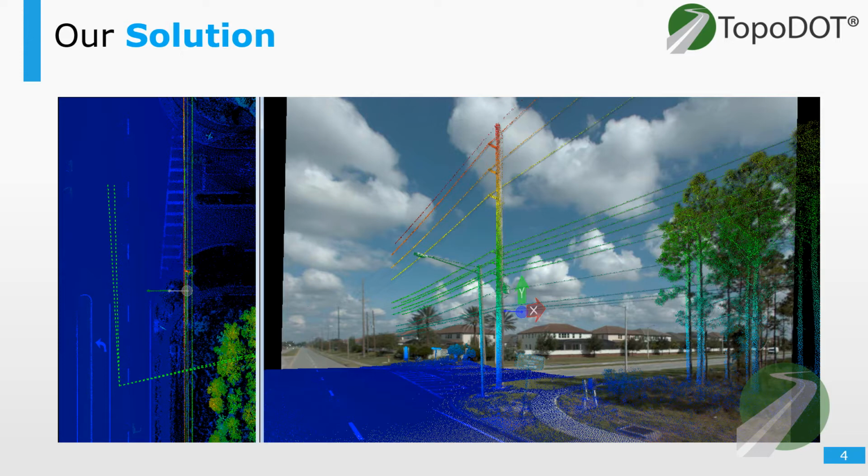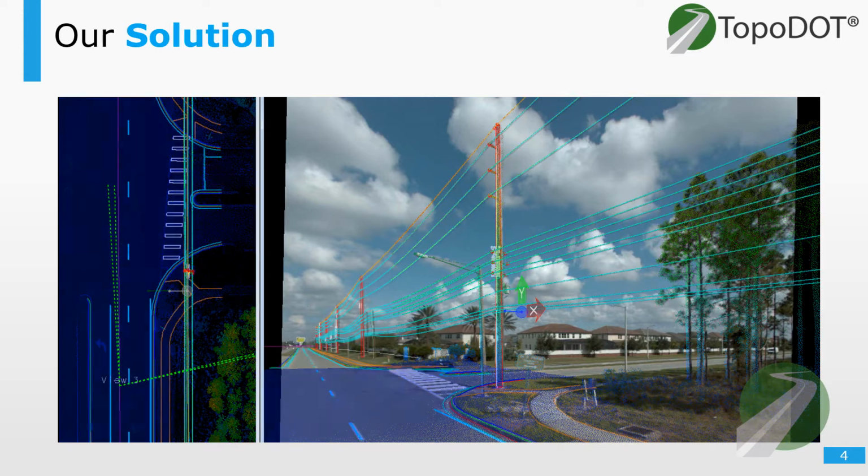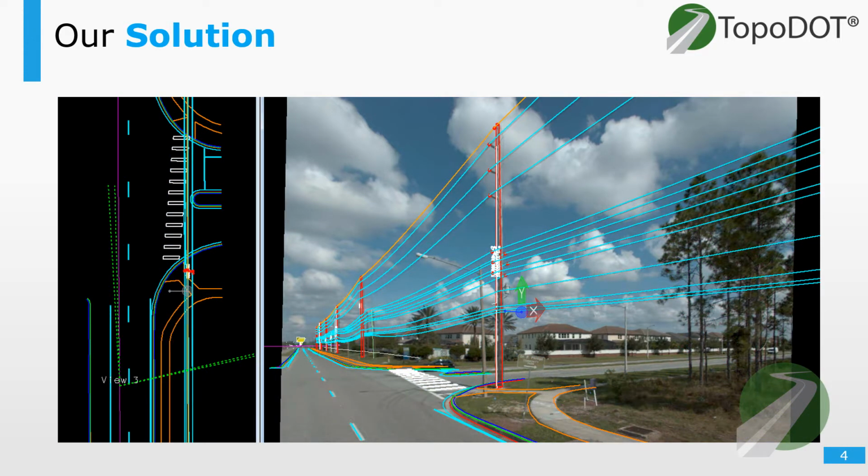TopoDOT is an industry-leading software application for extracting high-quality topographies, 3D models, and assets from point cloud data, which feeds downstream operations across multiple disciplines. The primary application areas for TopoDOT include the following: transportation corridors, both rail and roadway, electric and power corridors for transmission, distribution, and substations, as well as bridges, tunnels, and general structures. Our focus today will revolve around strategies for assessing data quality.